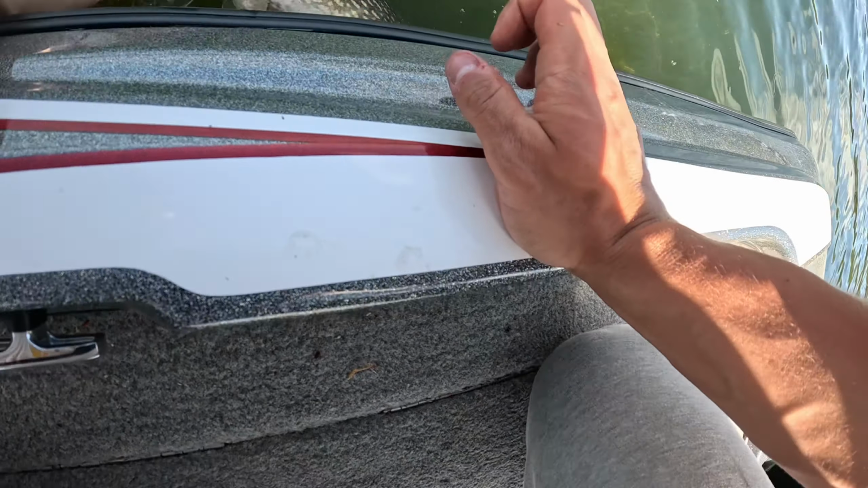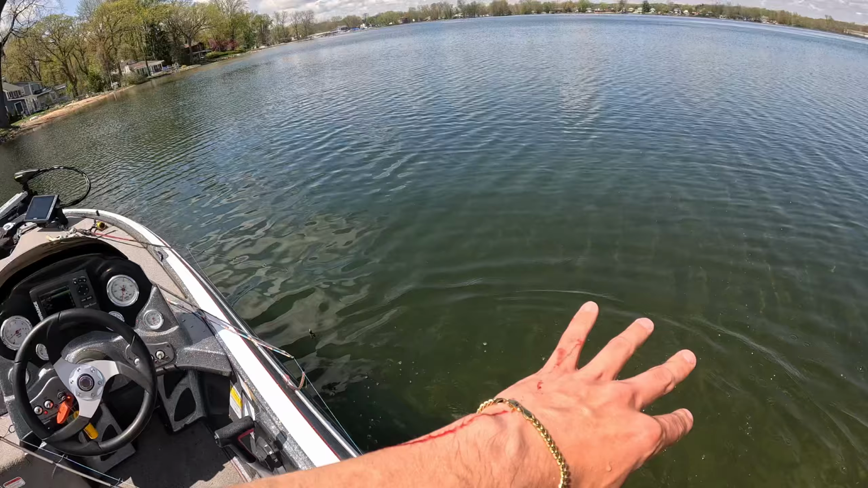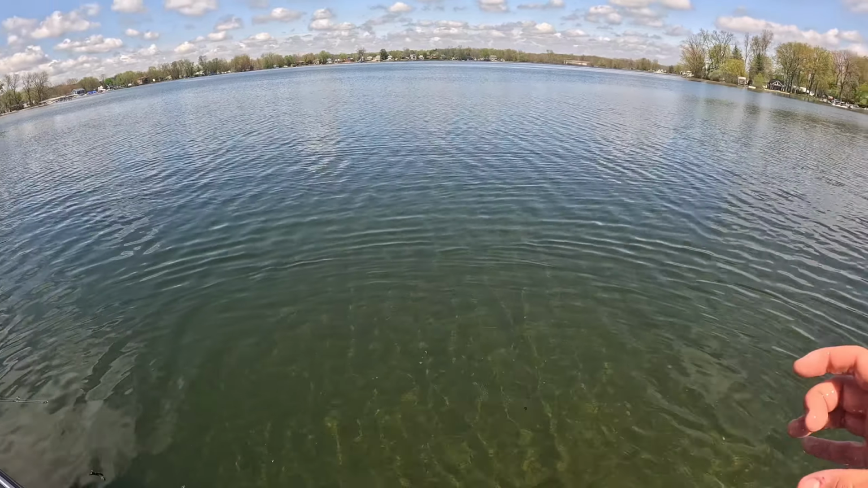She's bleeding pretty freaking bad. And there she goes. Oh my goodness. That was one of my biggest pike I have ever caught. Now that is a way you want to start the video.